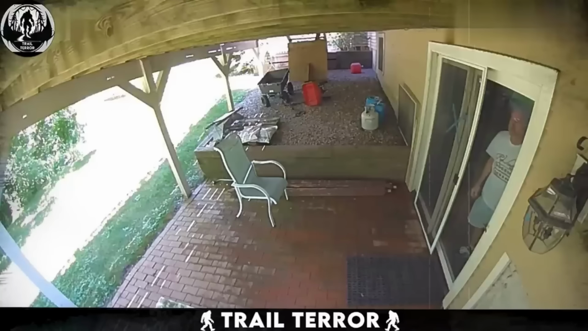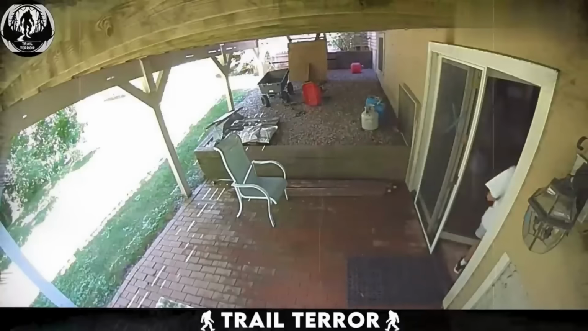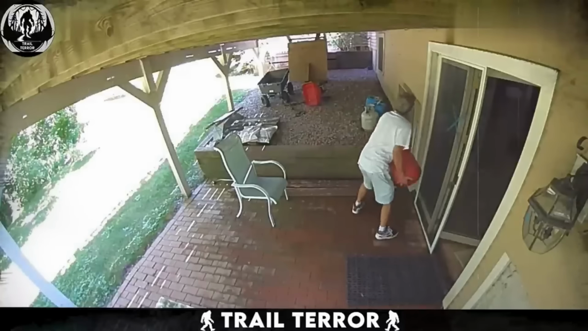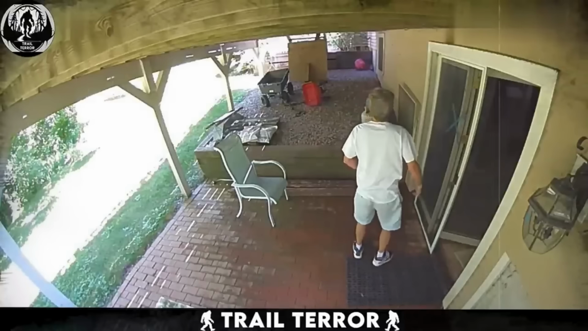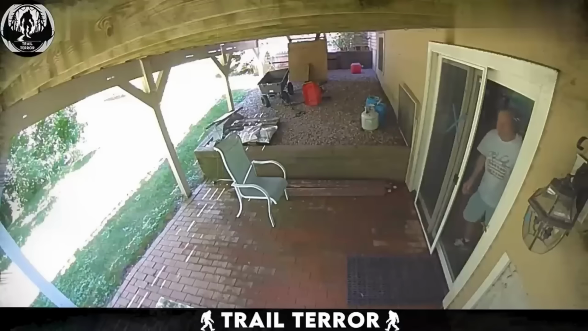It's like the woodchuck's got guts standing its ground. But it also makes you think about how we're living in these animals' spaces. And sometimes, they're just as surprised by us as we are by them. It's a wild little reminder that nature can always throw a curveball our way, even right on our own porches.